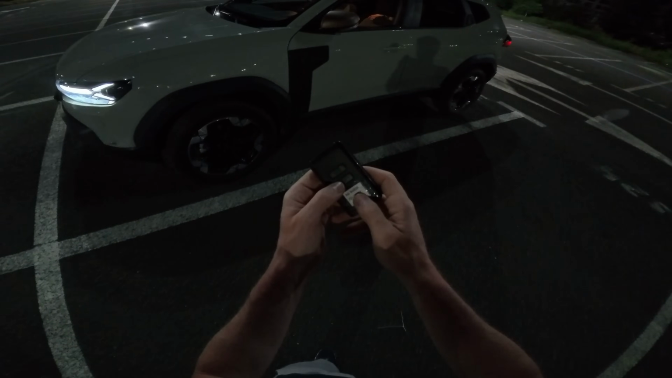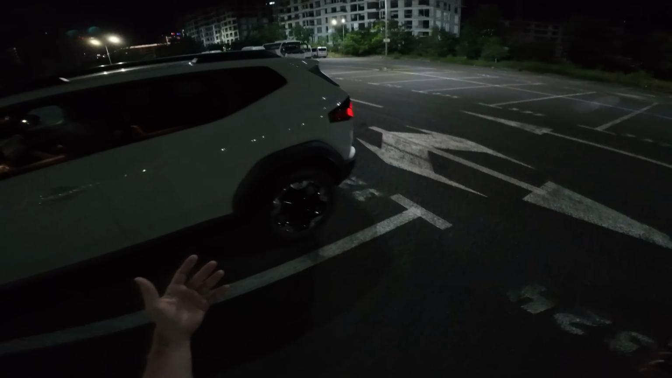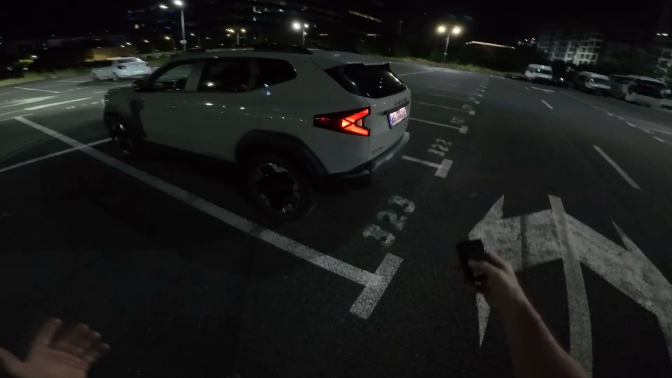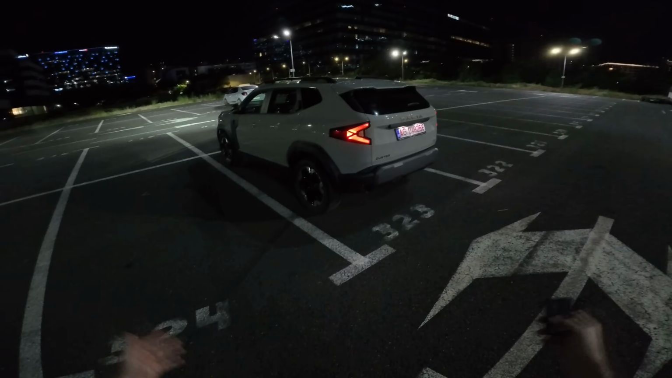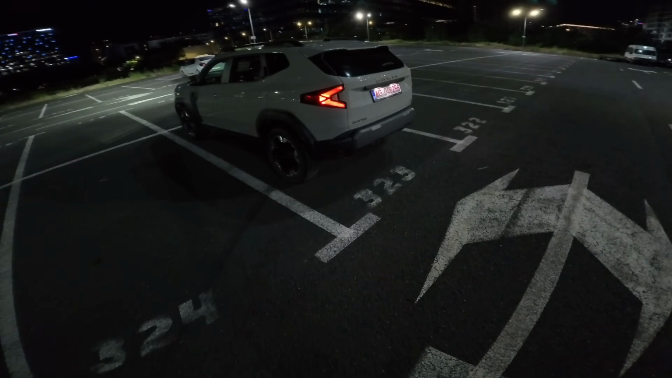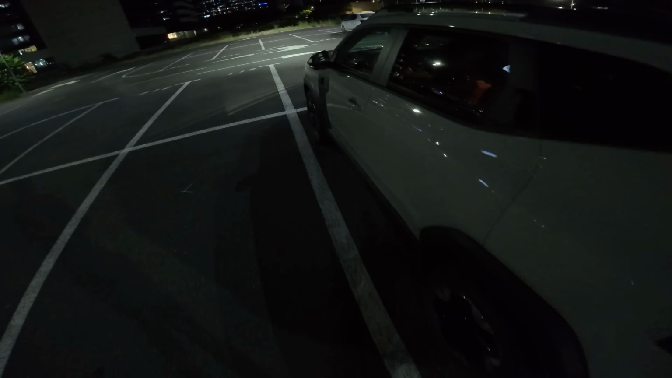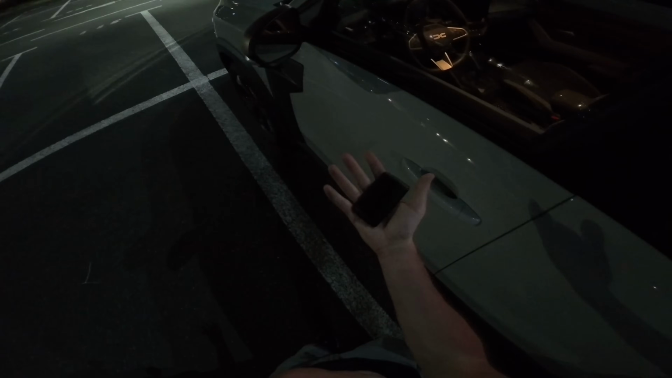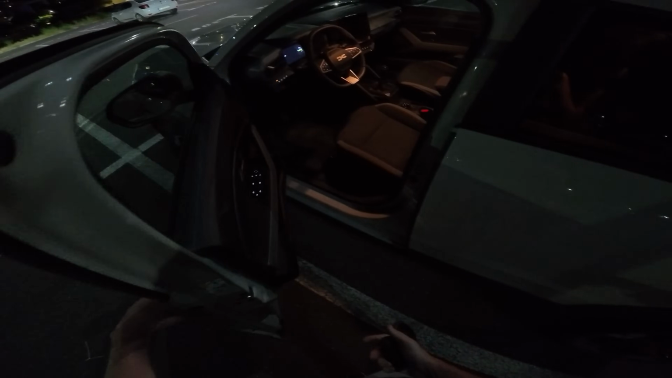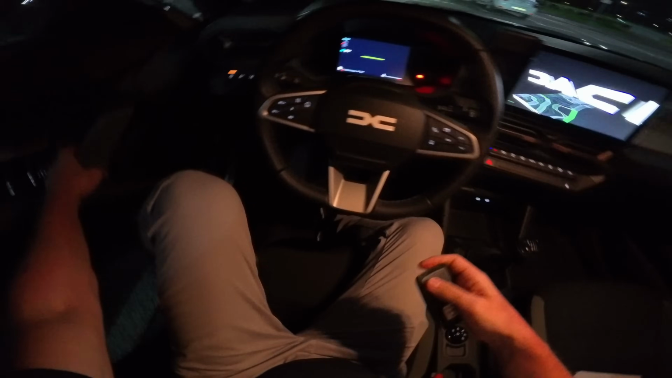Also you have a nice button on the key where you can turn on the lights in the nighttime or in the daytime, so you can see where is your car located, and also it can illuminate your way if you want to do that. Super nice car. Also LED lights on the number plate. That's amazing. When you come close to the car will automatically unlock. When you go away, will automatically lock. So yeah, let's go inside.